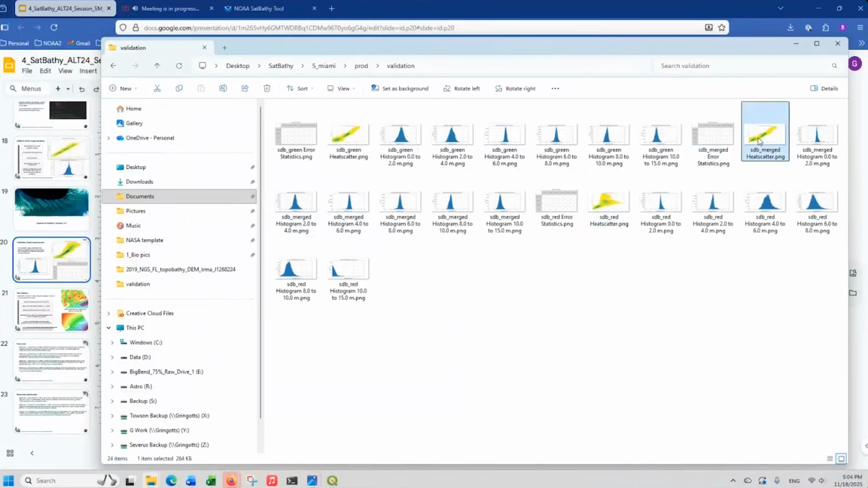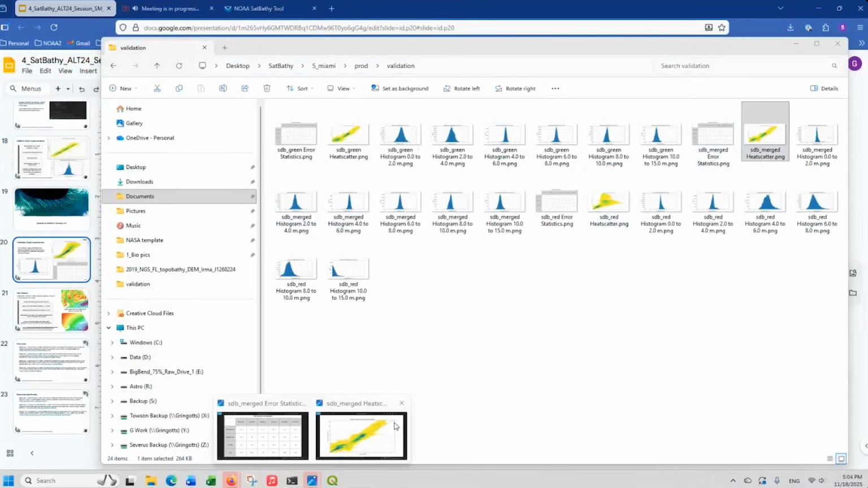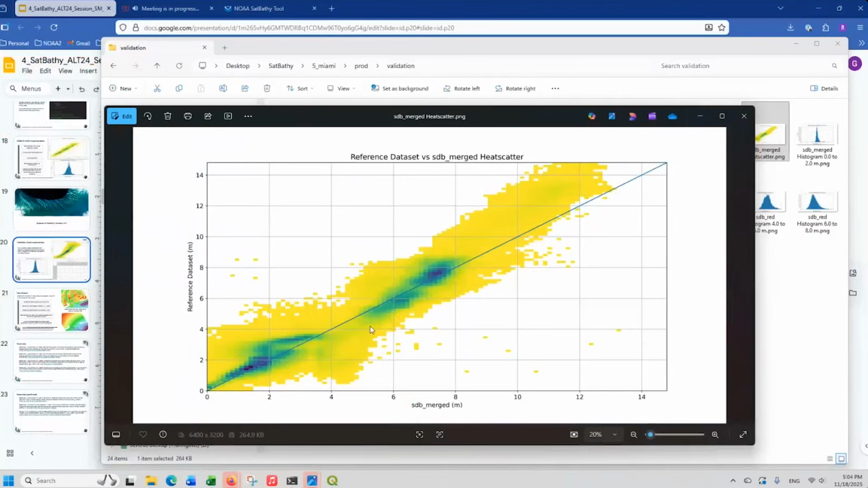So let's take a look at the SB merged heat scatter plot. Let's look at this one. Okay, so this looks pretty good. Like I said, the 0 to 4 is the SDB red, so they get merged. The green SDB is from about 5 meters to a little over 8. So this aligns pretty well.